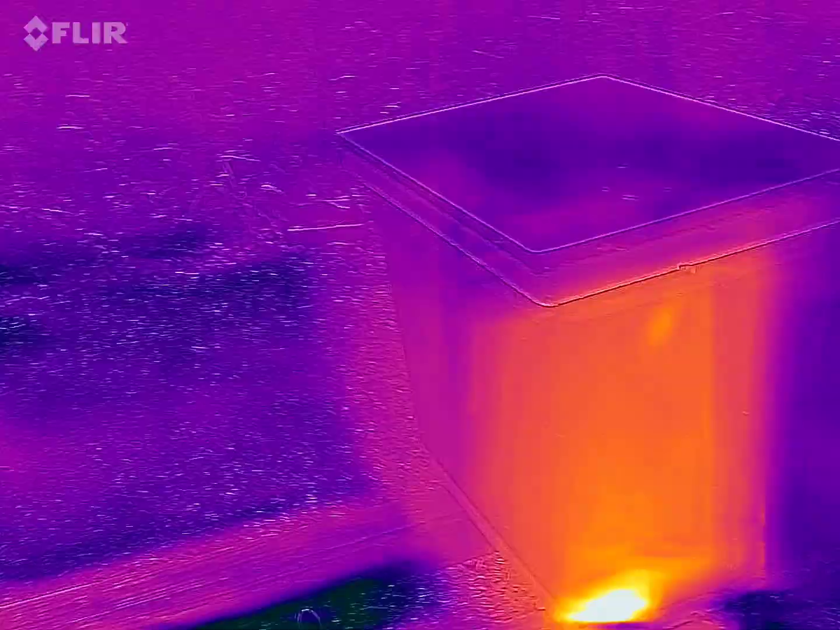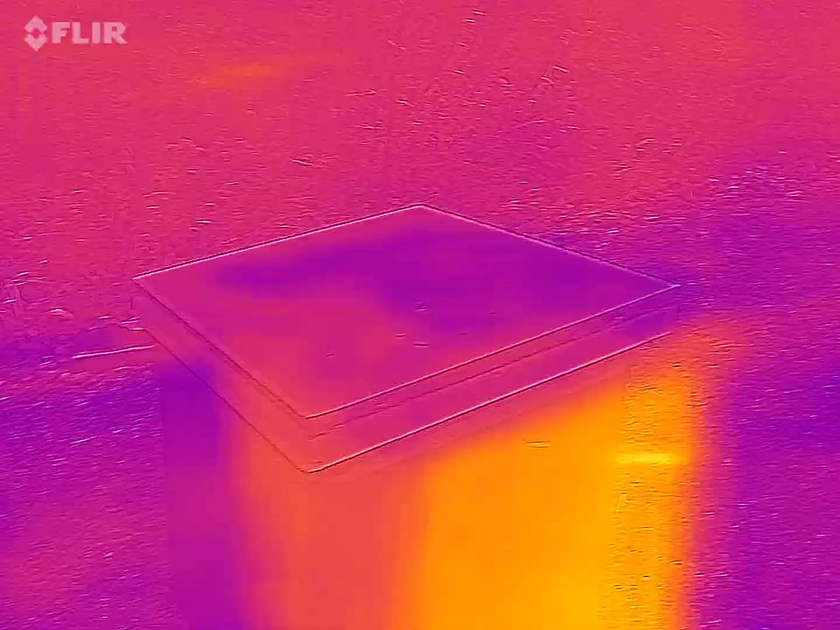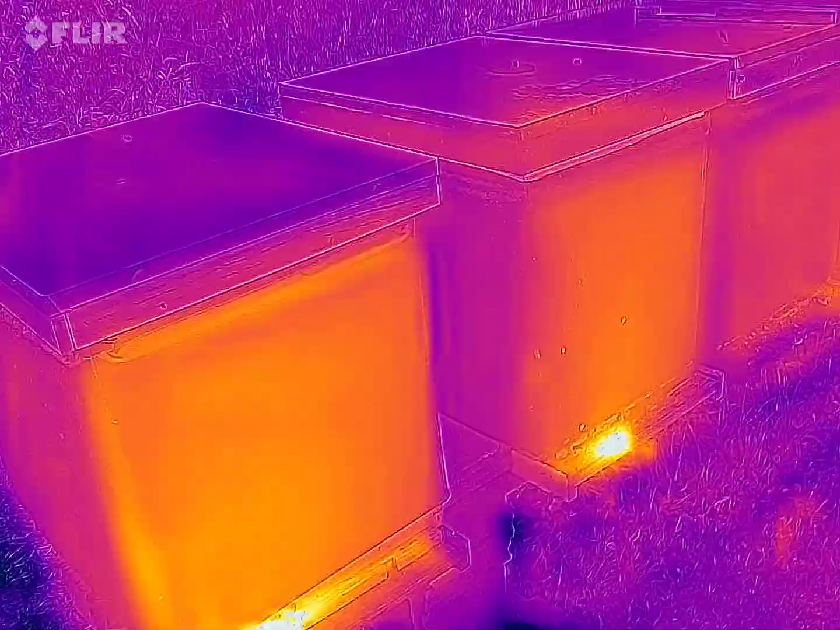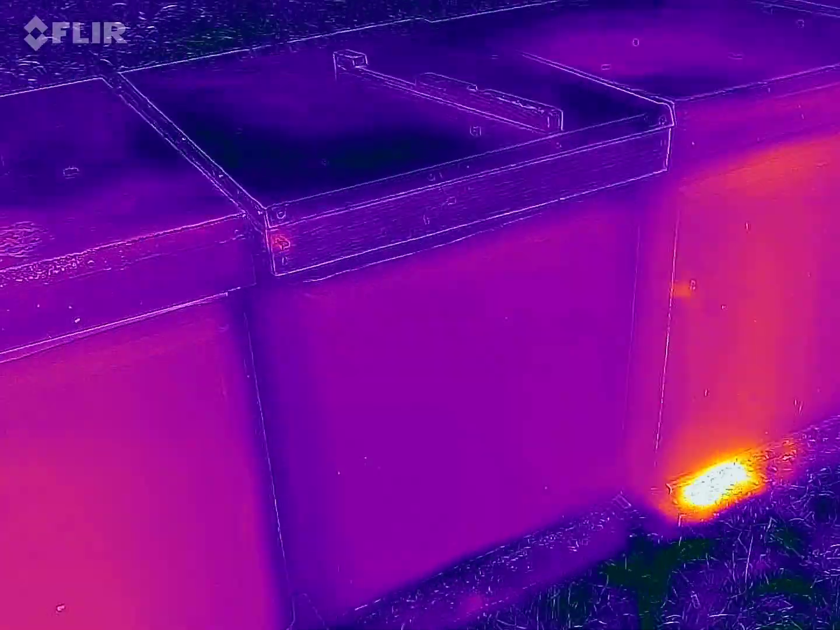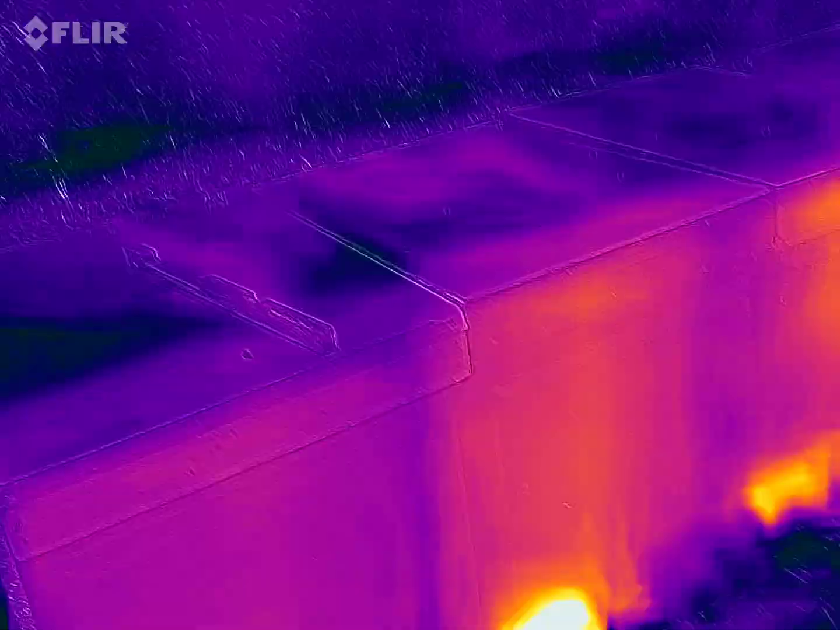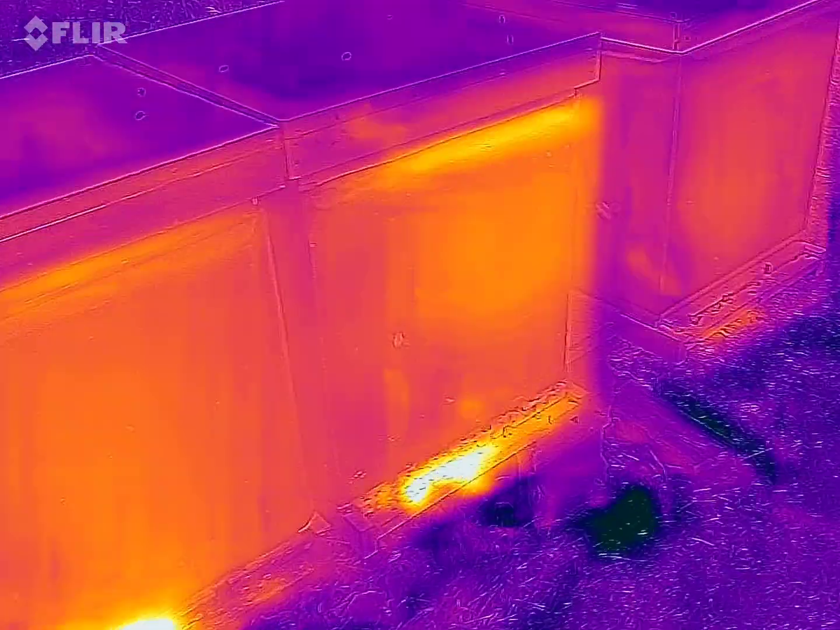Can't really tell the heat signature because I have them wrapped up on the hive. So I'm just kind of going off of the entrances here. And then that's another one that didn't make it by the looks of it. I took the entrance reducer out. Yeah, that one don't look good.